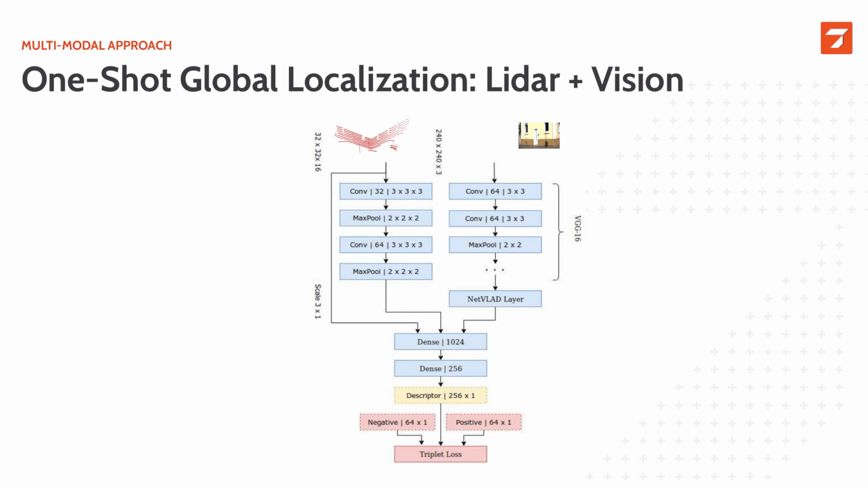And here is this neural network. So we have the two branches computing intermediate descriptors. On the left, we have the geometric part, which is similar to the SegMap one. And on the right, we have the vision part, which uses NetVLAD, which is a popular network for image retrieval. And finally, we have a set of dense layers, which output our multimodal OneShot descriptor.